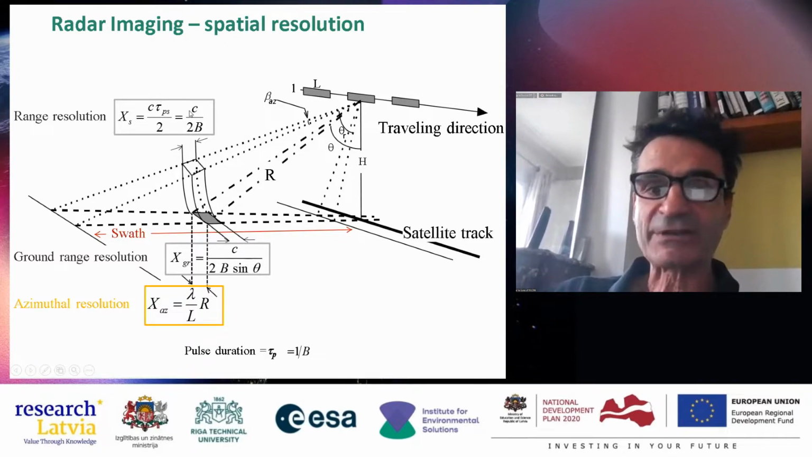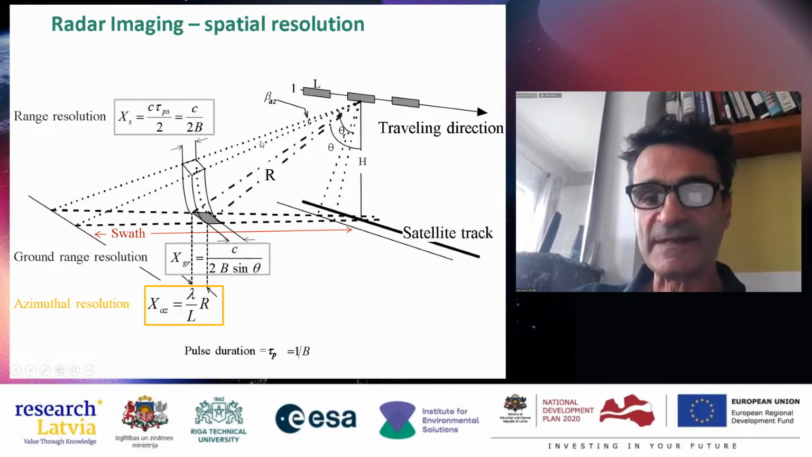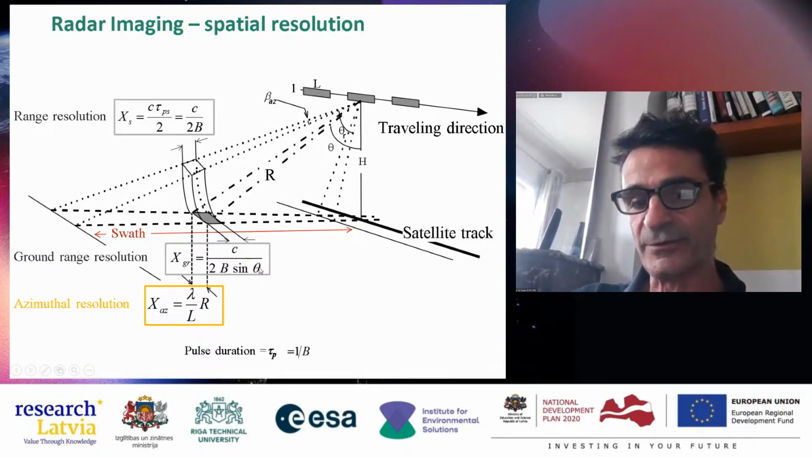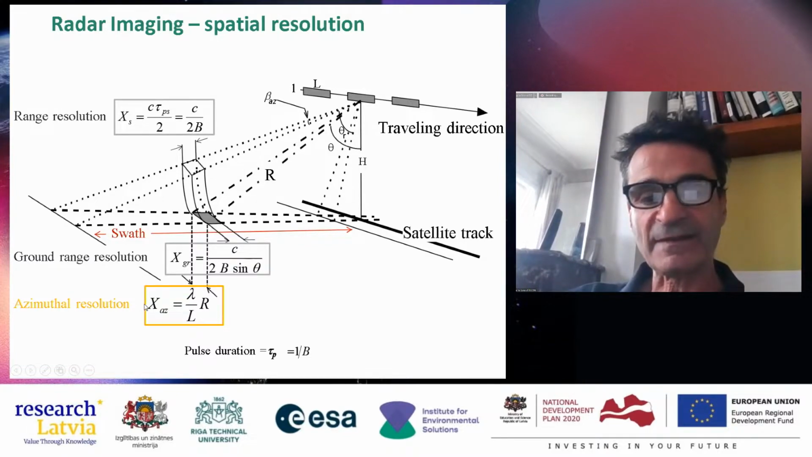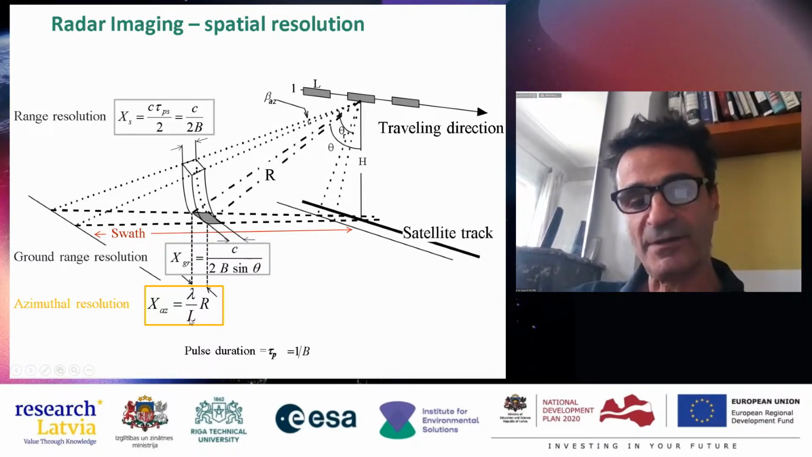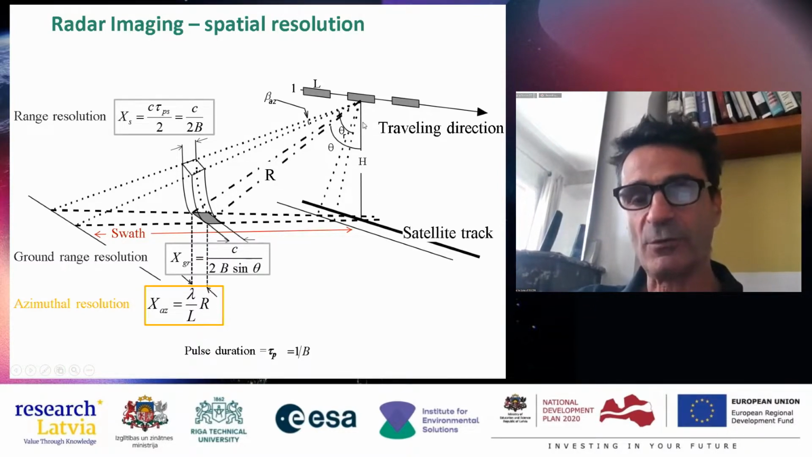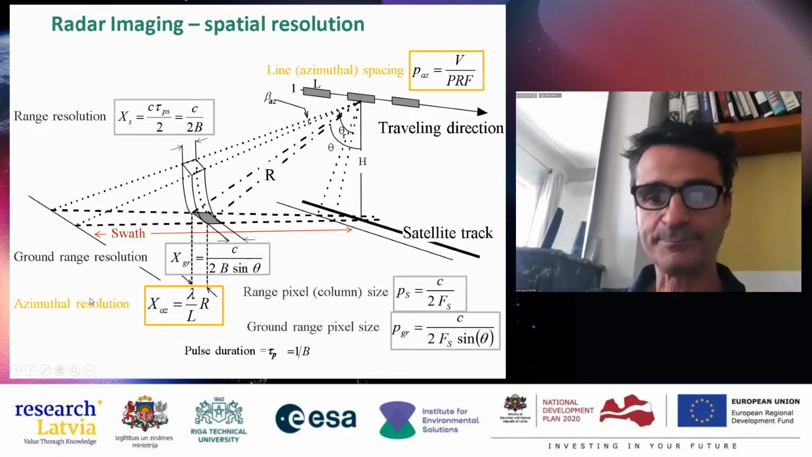What about the spatial resolution? In the range direction, it depends on the bandwidth of the pulse. This is for range resolution. If you want to find the ground range, you divide by the sine of the incident angle. And the azimuthal resolution depends on the length of the antenna and the wavelength and the distance between the antenna and the surface observed.